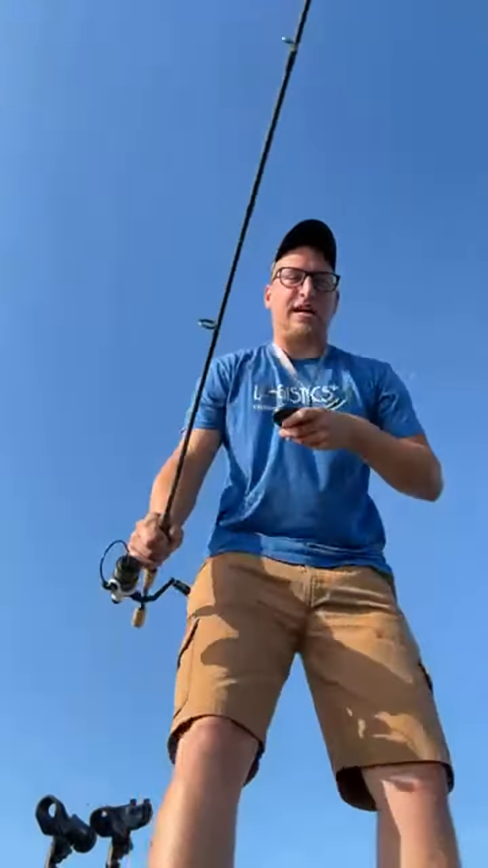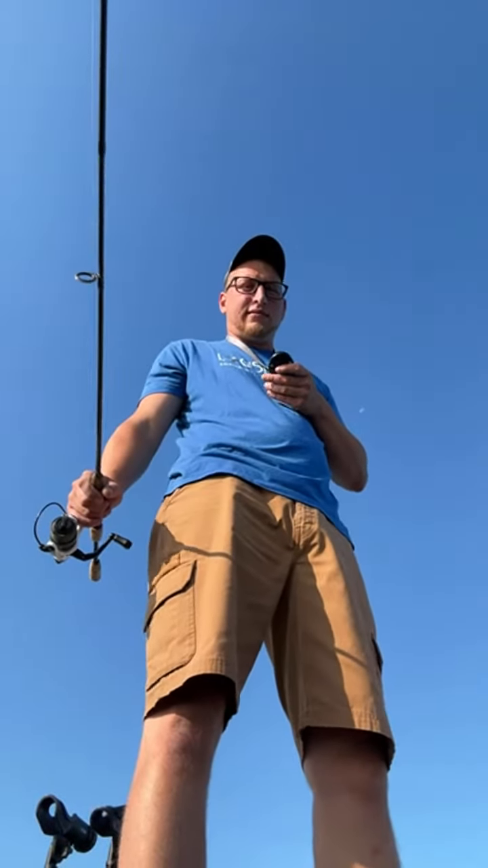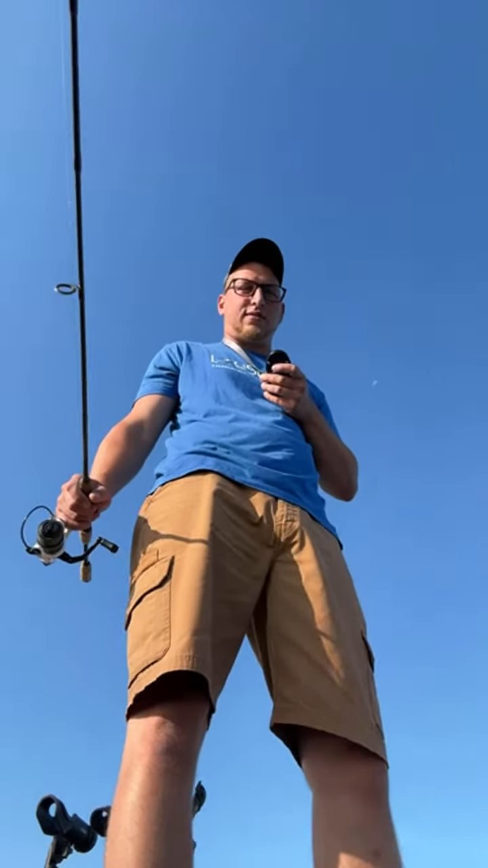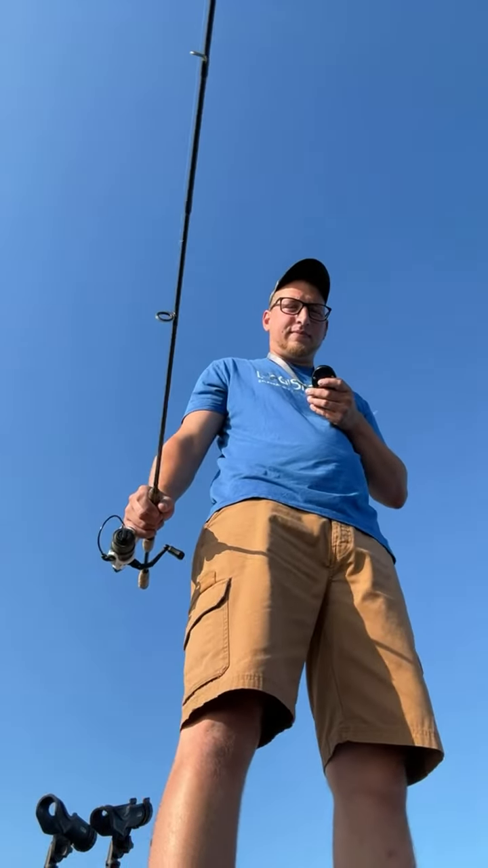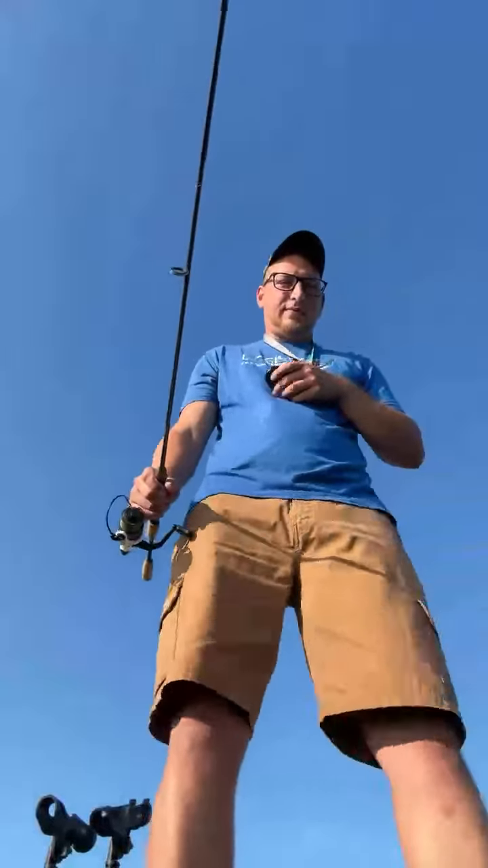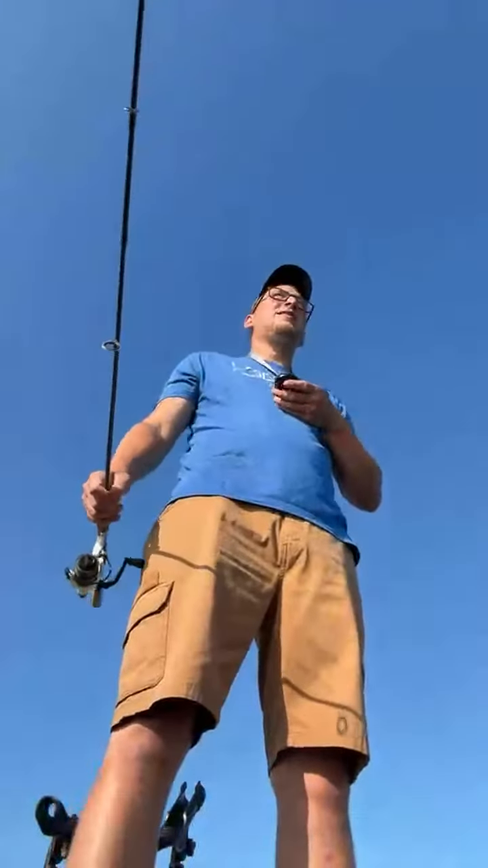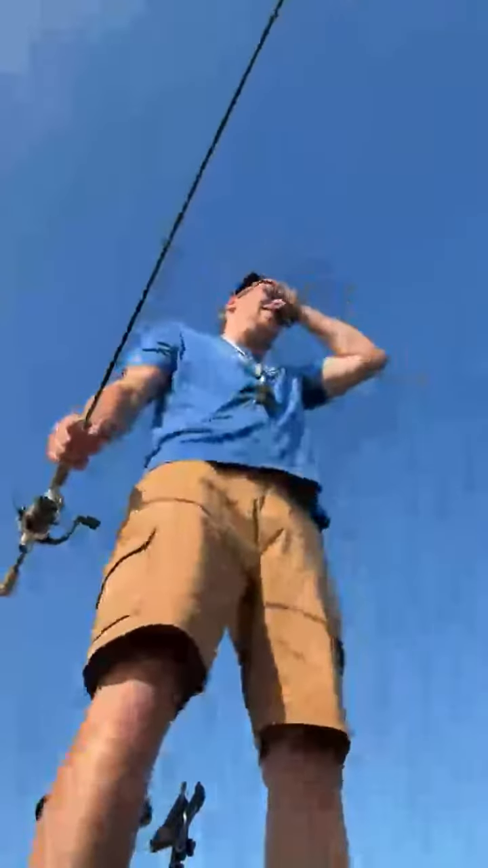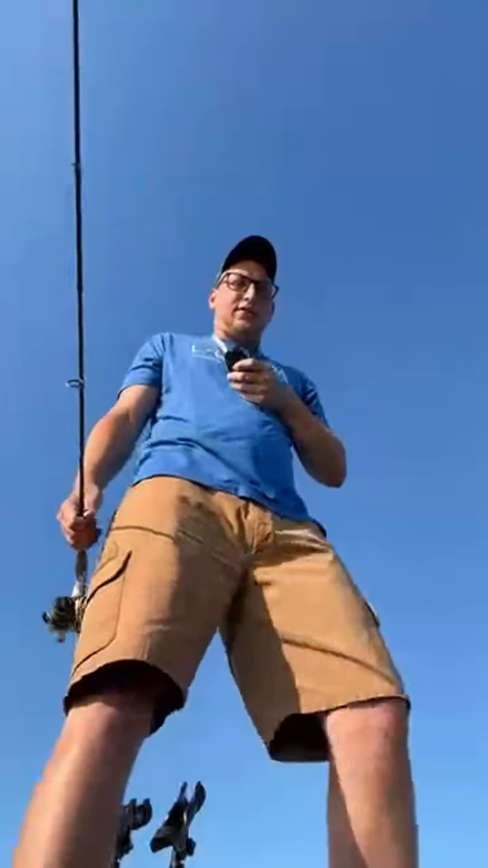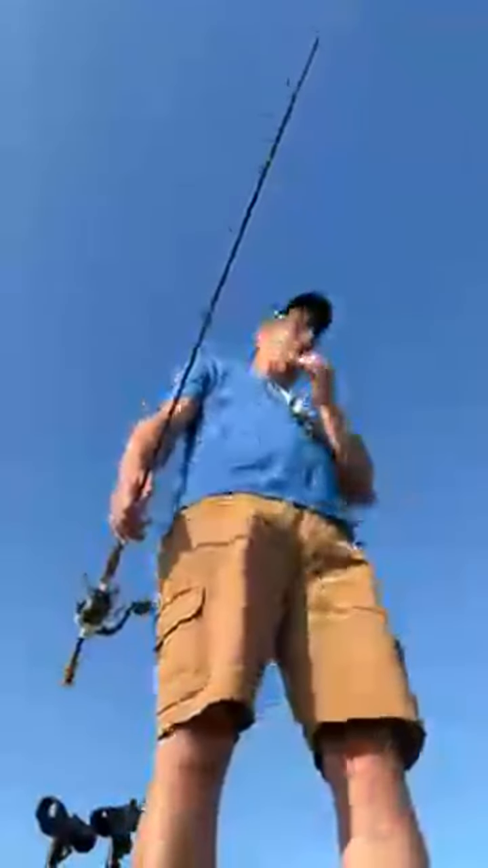Whereabouts am I fishing? I am out of Erie, Pennsylvania, fishing in Lake Erie, just off Presque Isle Bay. We're in 68 feet of water right now. A lot of people are out in like 75. Don't get me wrong, there's quite a few guys in shallower, in the 50s, low 60s, but a lot of people out deep.